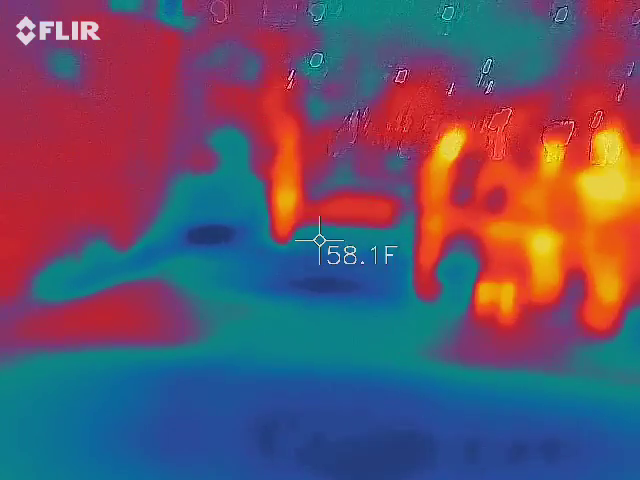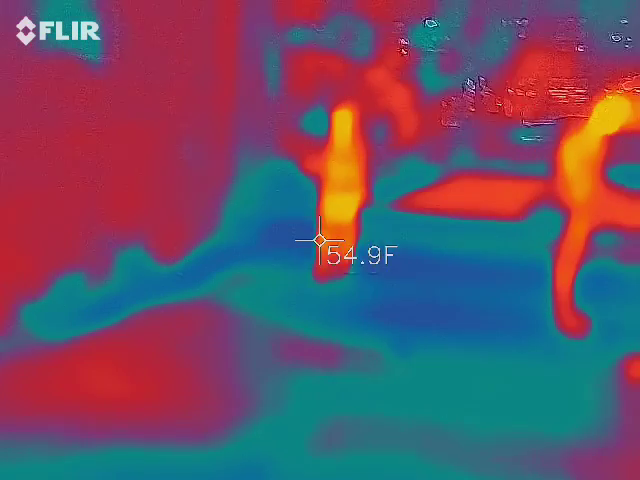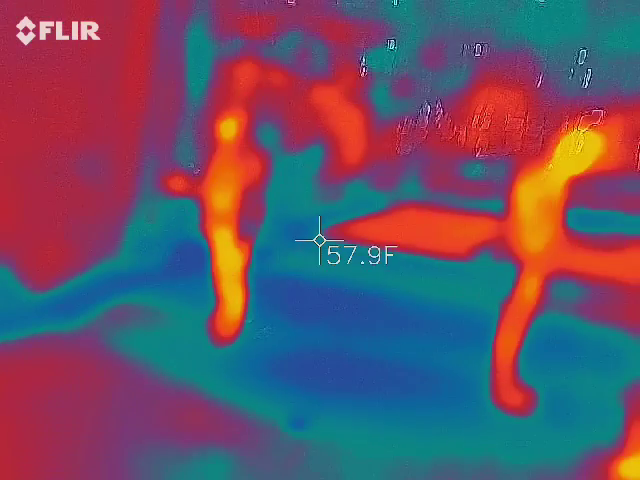That's crazy. Those bricks are missing out of there. It sounded like somebody said crawl space. I don't know that there is a crawl space here.